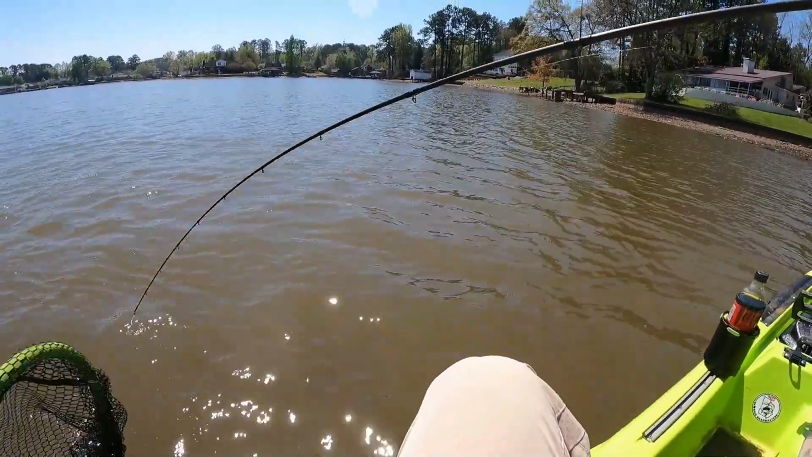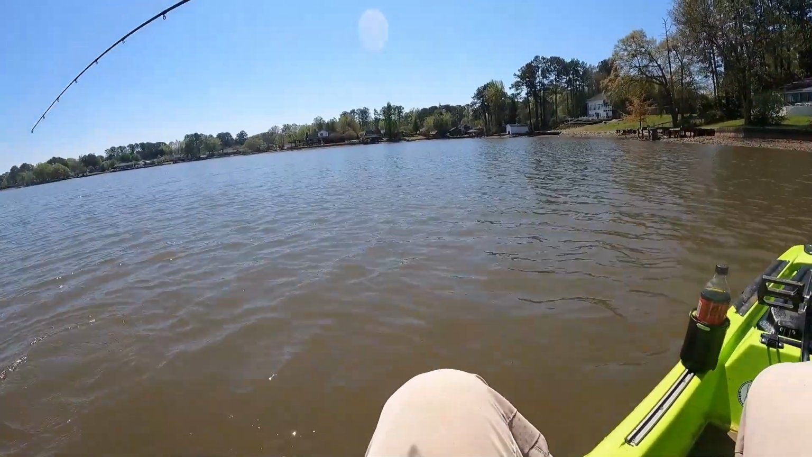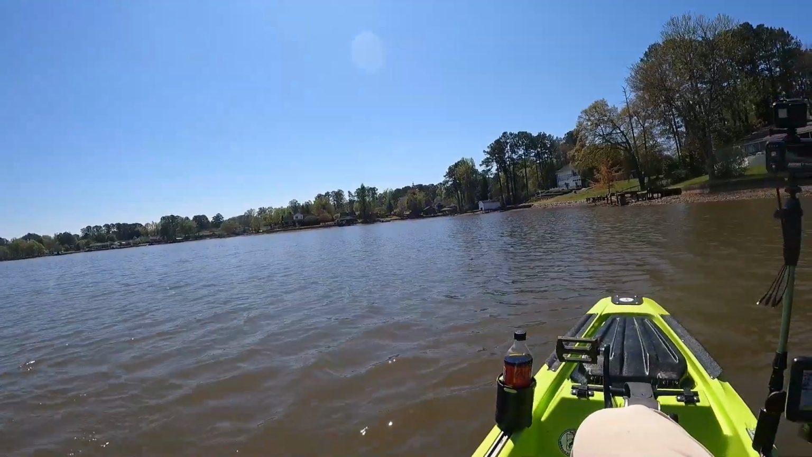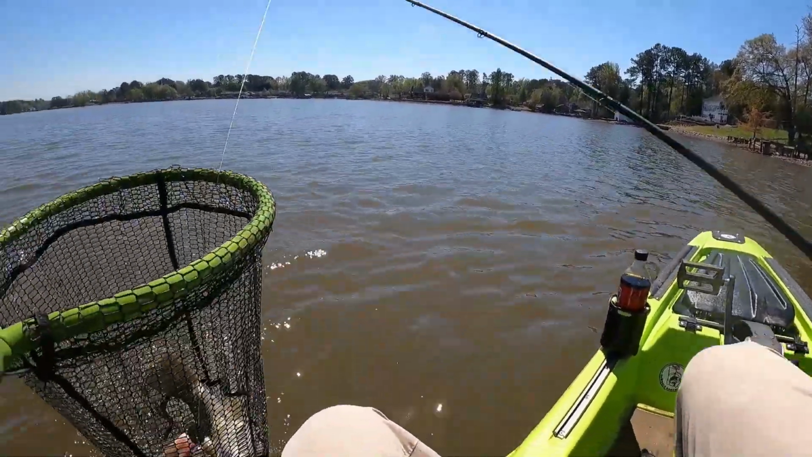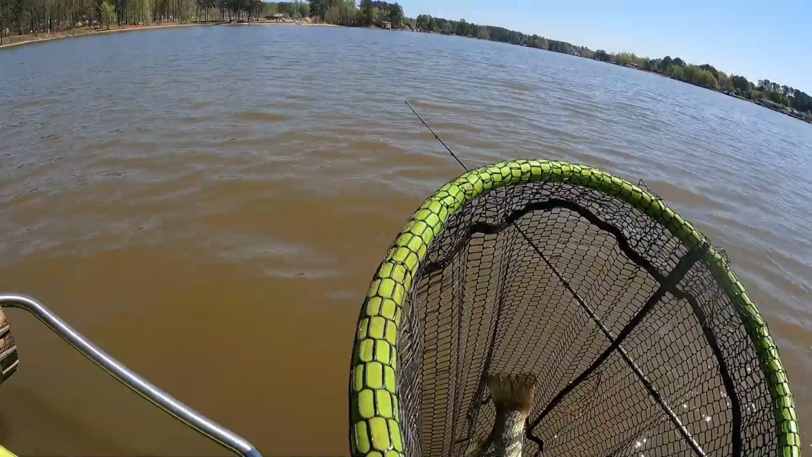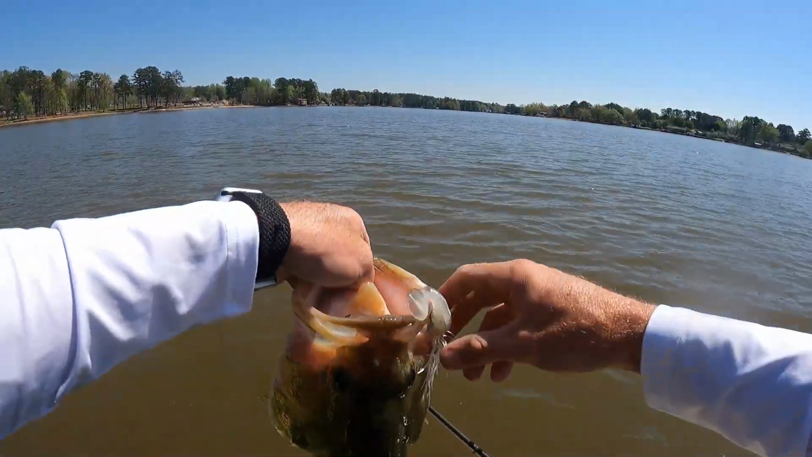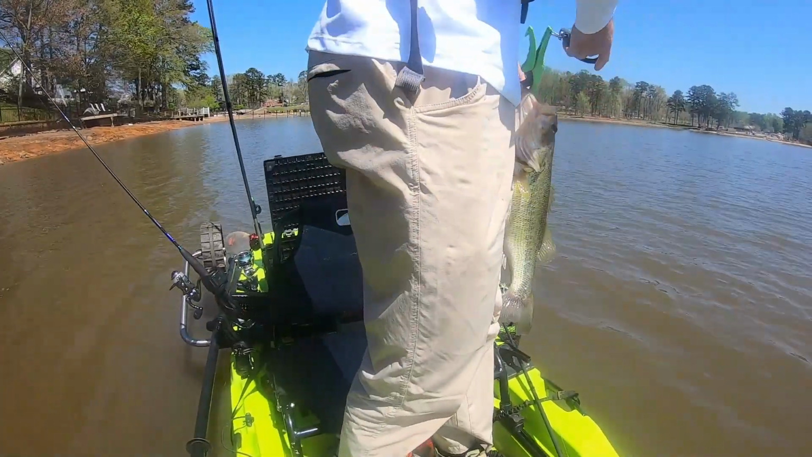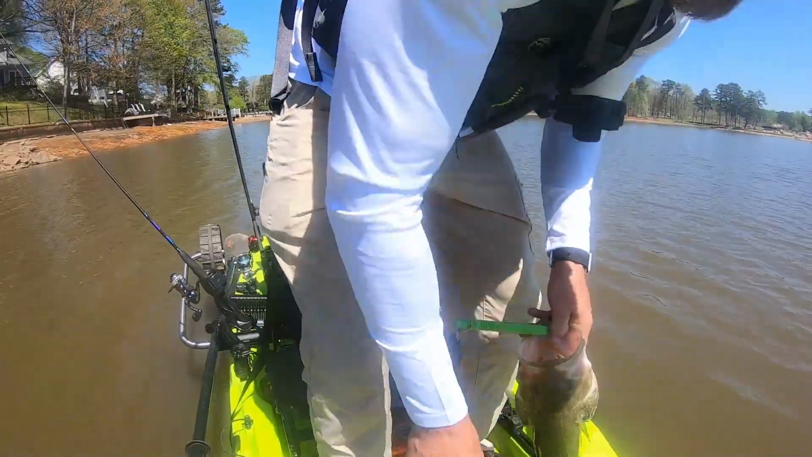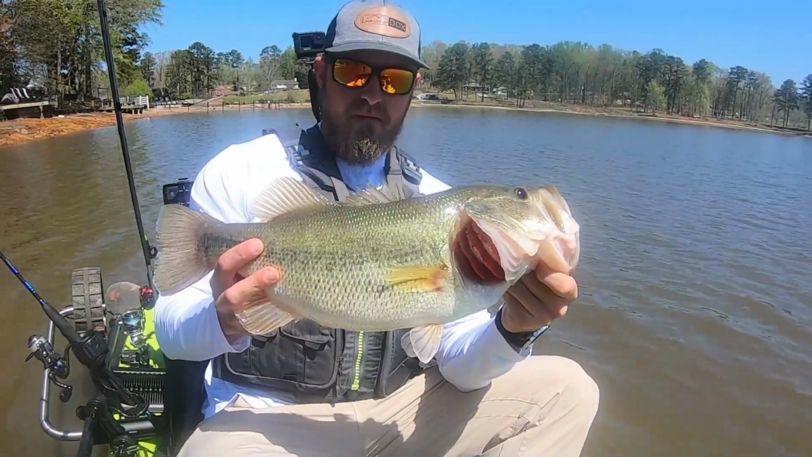Come on, Betsy. Oh, man. Gotcha. Got the little booger. I told you there'd be a good one over there, guys. We're gonna see what she weighs, though. 4 pounds, 14 ounces. That's a 5-pounder in my book any day of the week.